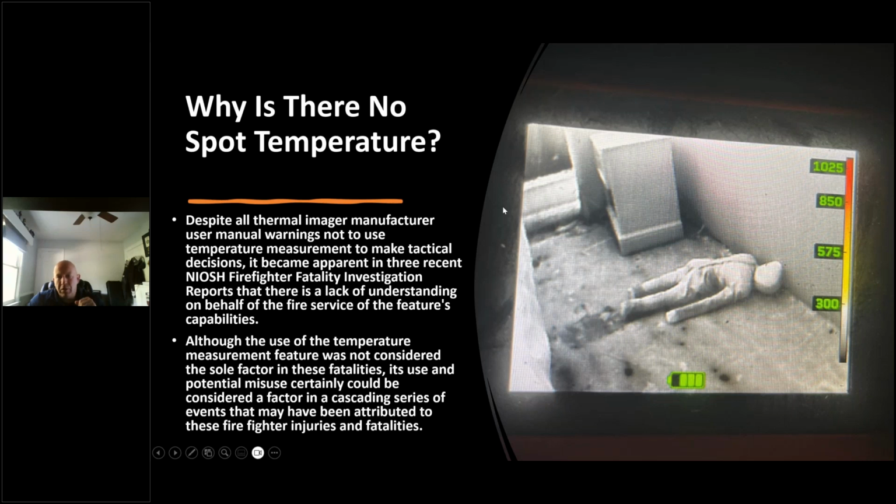And those of you who've been using this camera may have noticed there is no spot temperature in the bottom right-hand corner. The NFPA 1801 2021 standard removed it because it was cited in three line of duty deaths as a contributing factor, and the misuse of this by firefighters. If you read page 4 of it, you see the following statements where it says, despite the manufacturer's warnings not to do this, it's apparent that firefighters lack understanding of this application mode. We see the number, we read it, and we think that's the overall temperature in the environment. It's not. It's not even close.